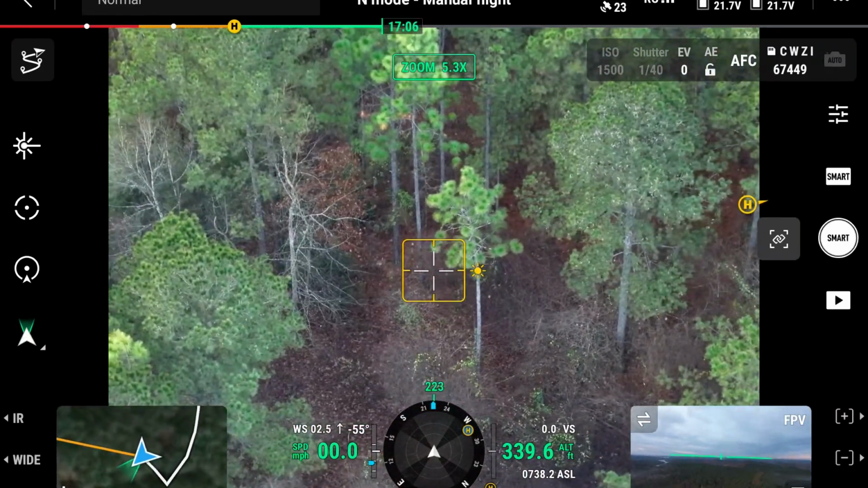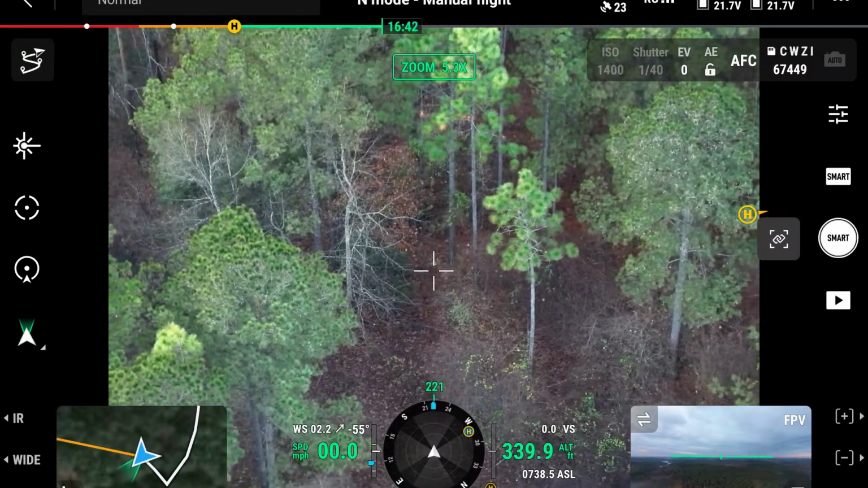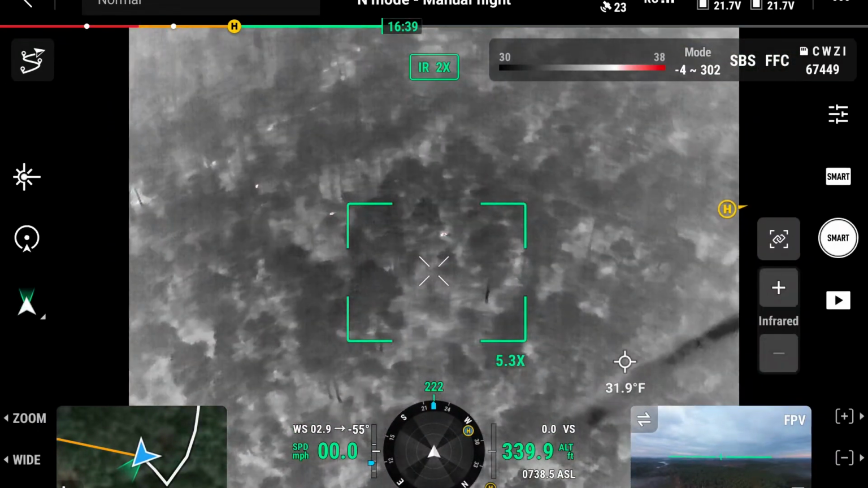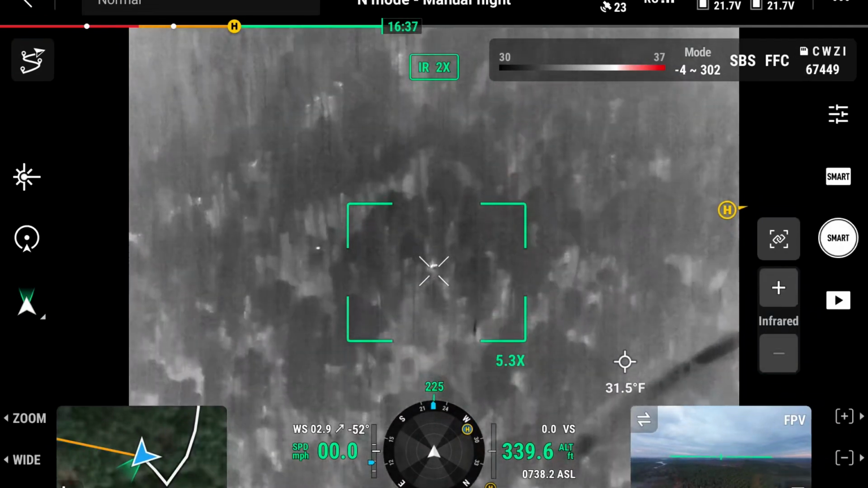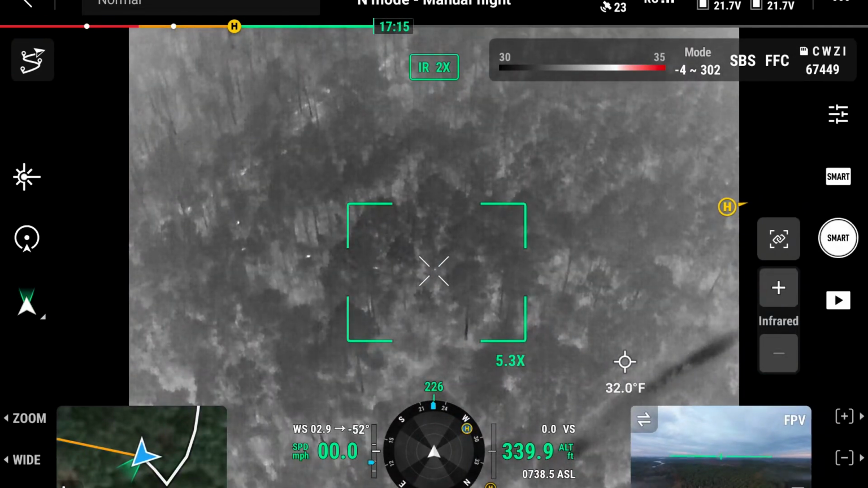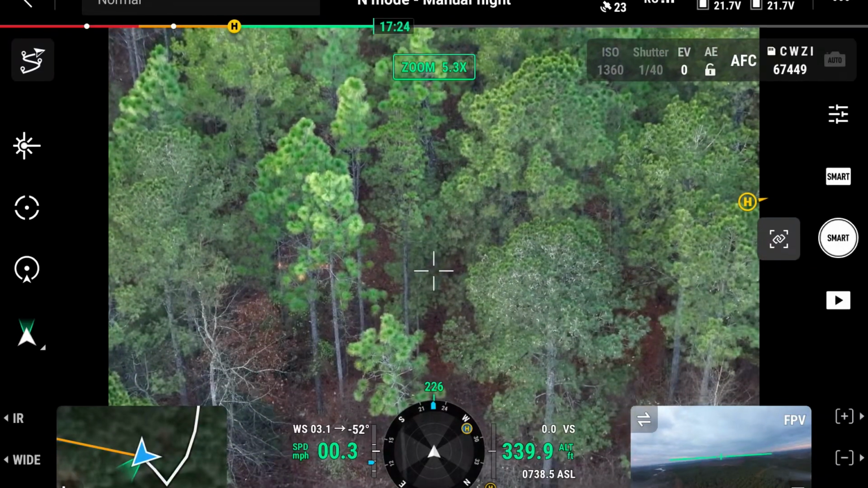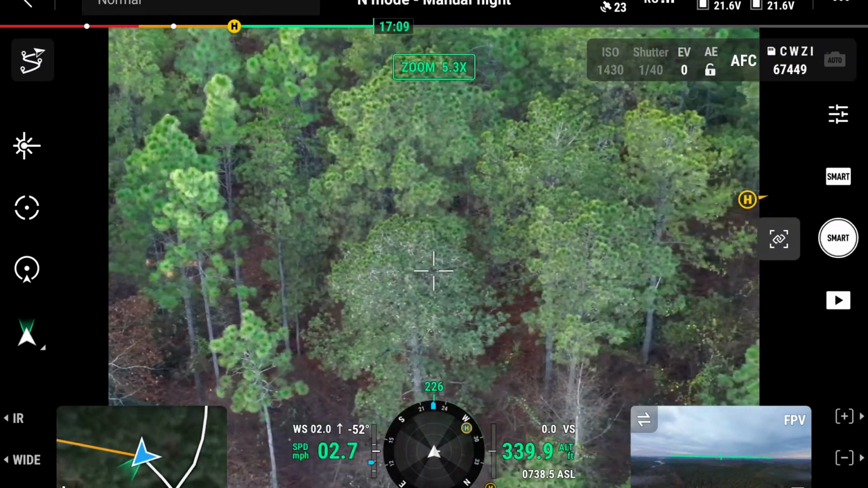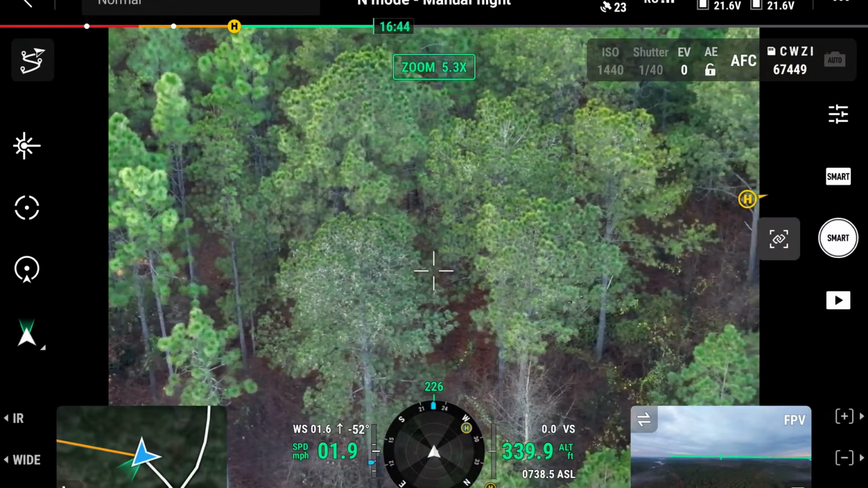This one I want to see. See, it's gotten by me already. It's in the thick stuff. I may hover over this one and just take a look straight down into it.